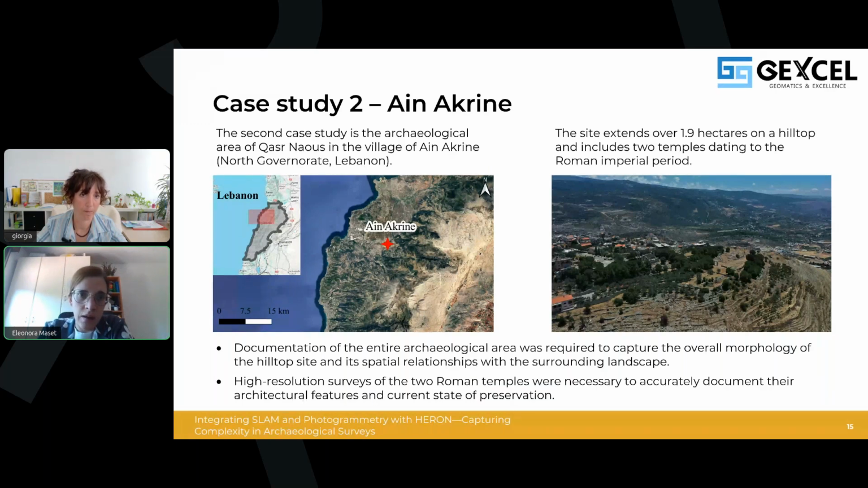So the second case study is the archaeological area of Qasr Naous in the village of Ain Akrine, located in the Koura region in northern Lebanon. The site extends over almost 2 hectares on a hilltop and includes 2 temples dating to the Roman imperial period. The project in this case required the documentation of the entire archaeological area in order to capture the overall morphology and the spatial relationships with the surroundings. We also needed high-resolution surveys of the 2 temples in order to accurately document their architectural features and their current state of preservation.